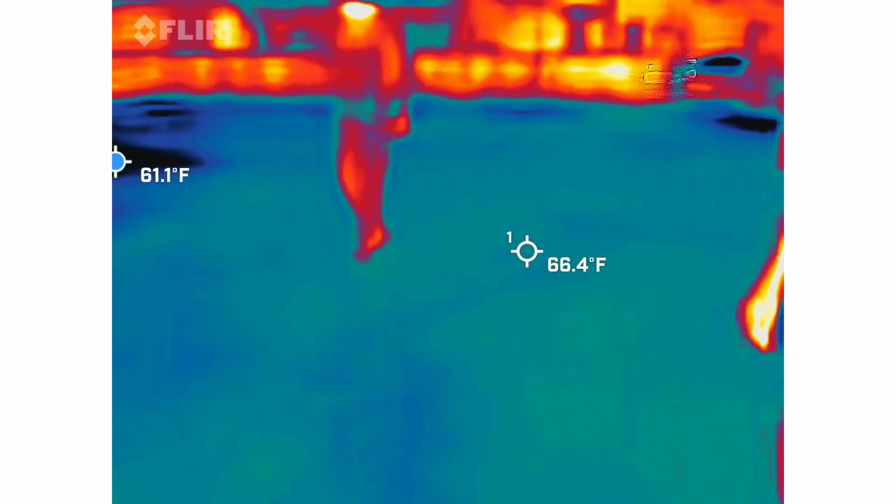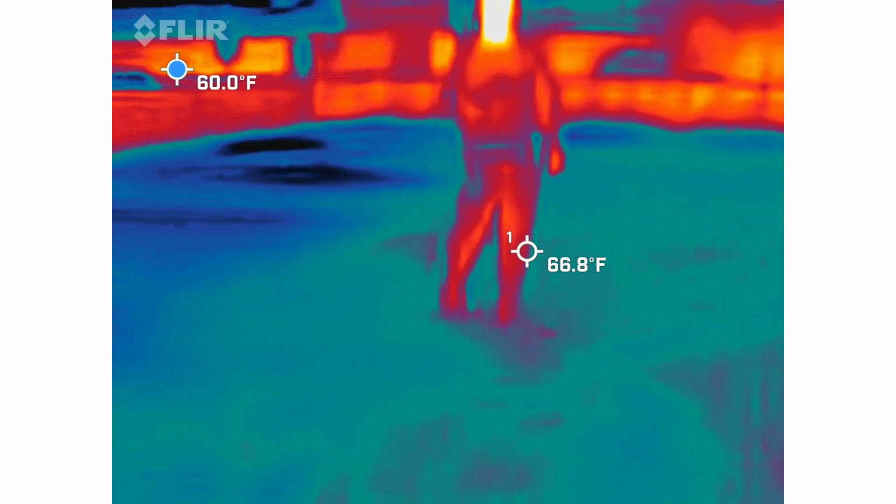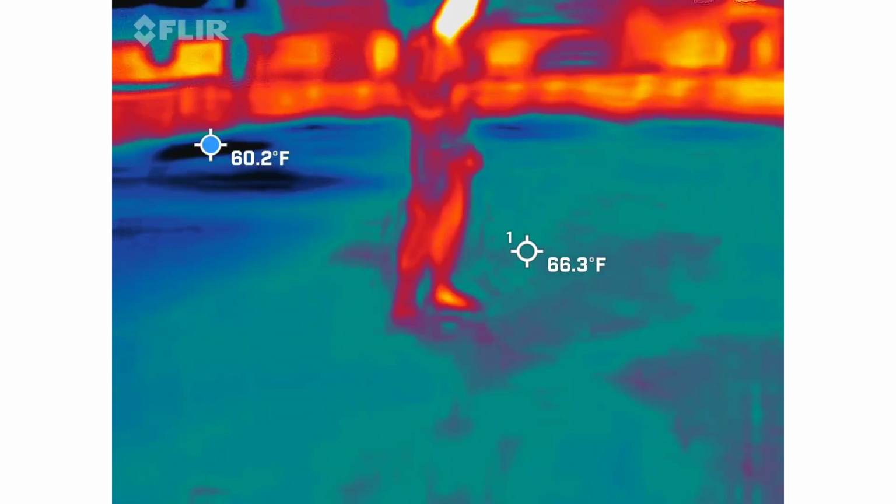I love how he's super focused. This is hysterical. Matthew, there's a skinwalker right behind you. Dude, I know.